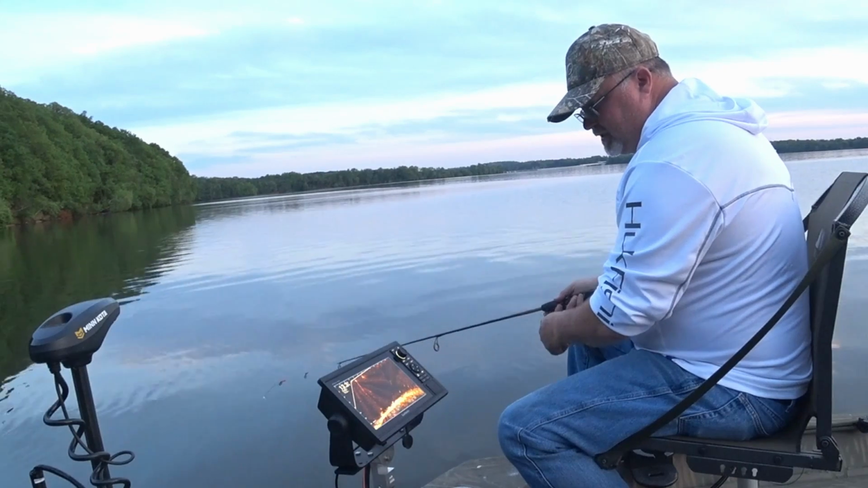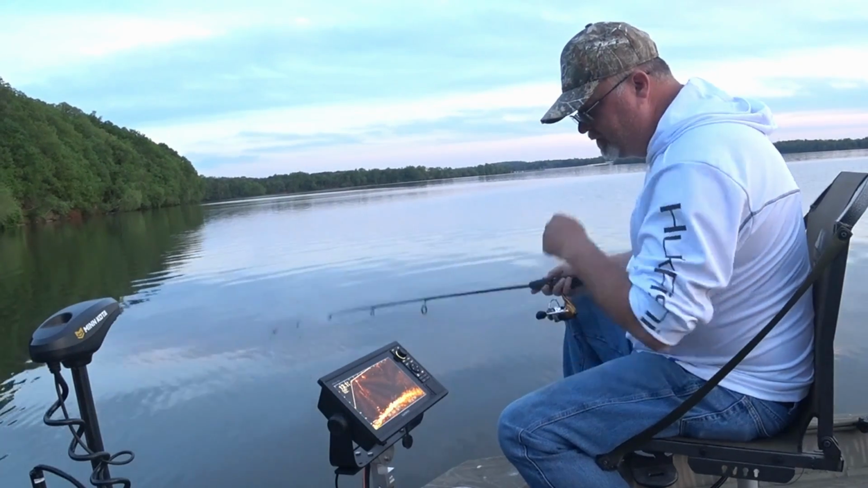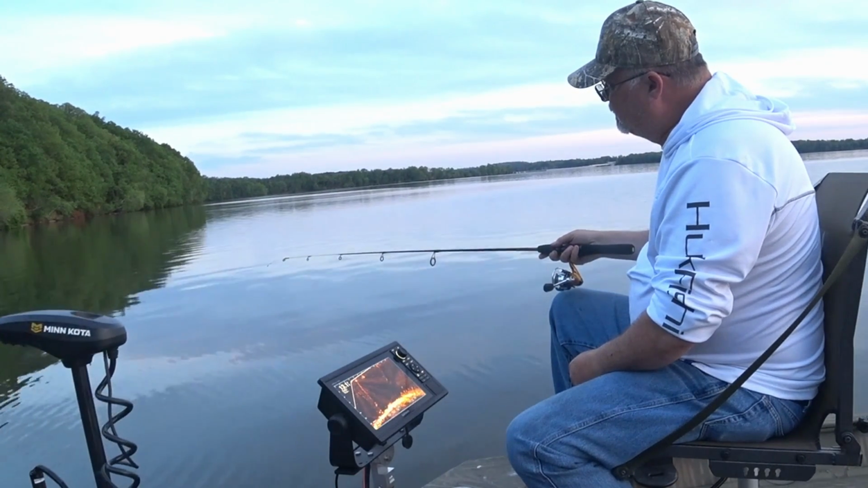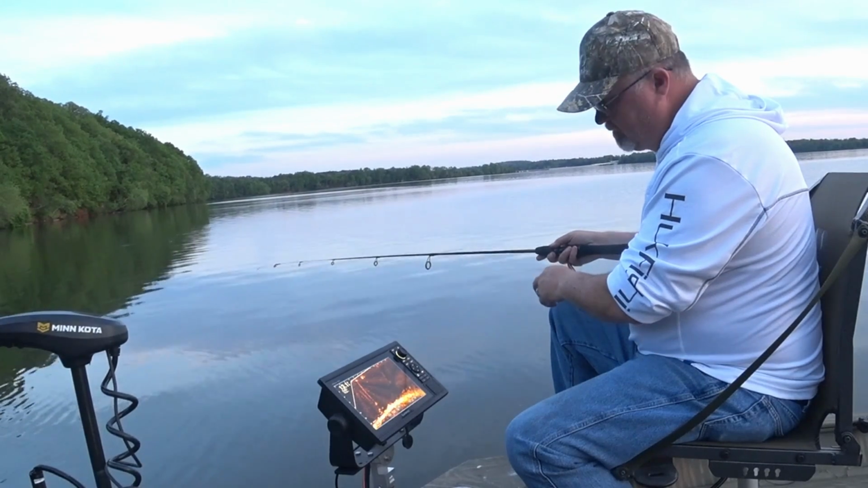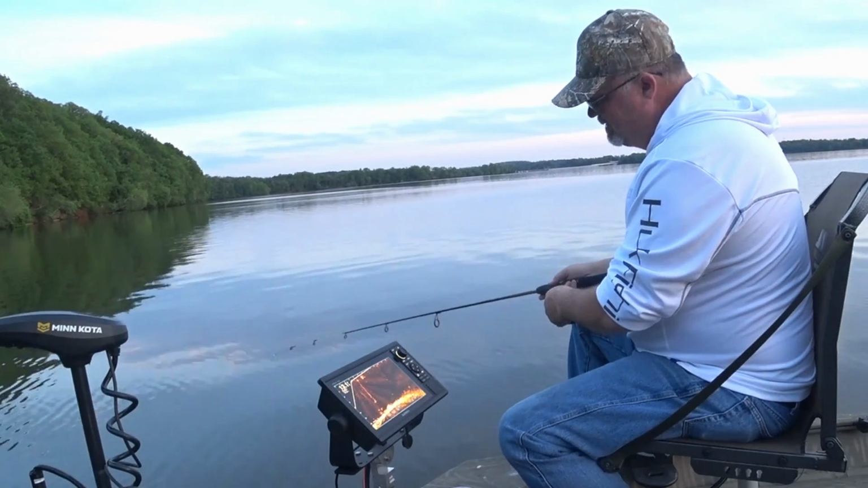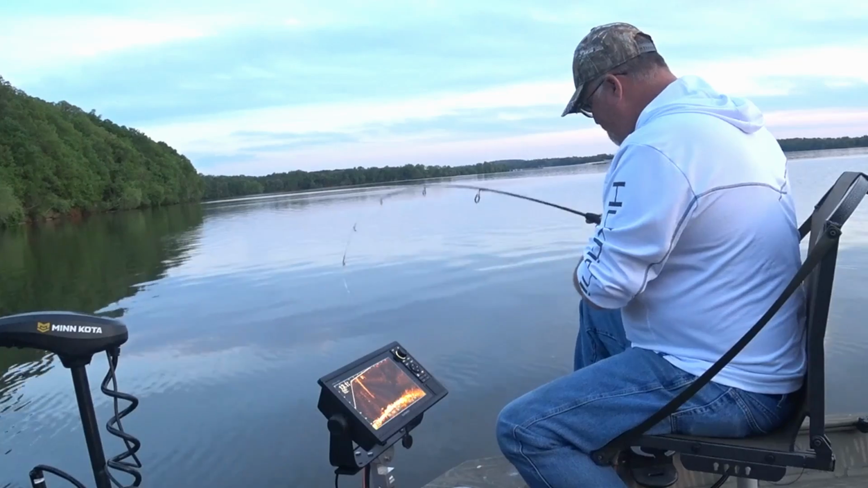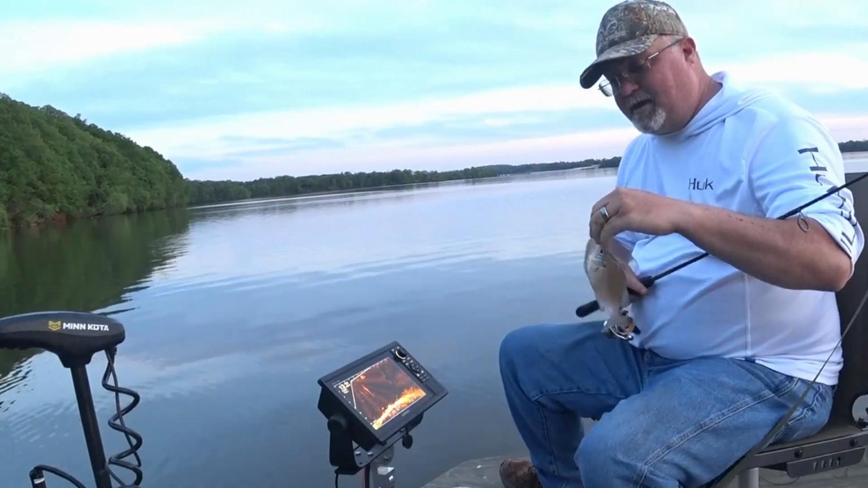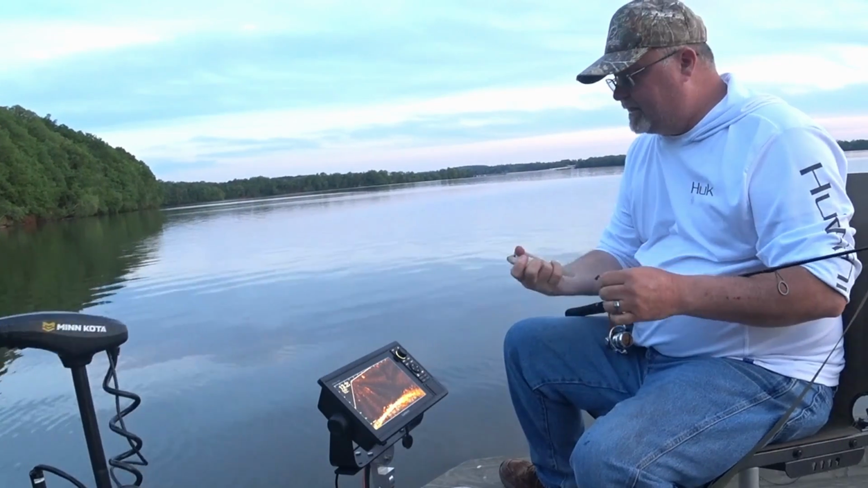One thing about the line I'm using, you can tell it shows up pretty good as far as on the screen. There it is. Well, looks like these things right here are about all I've got, but you kind of get the idea.